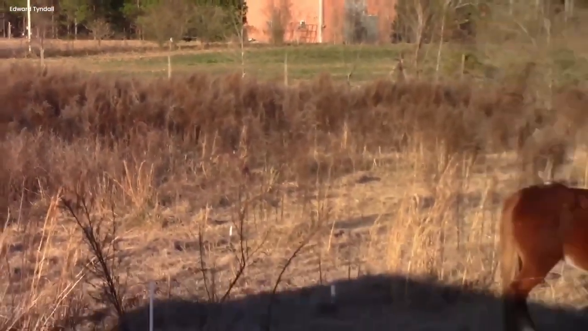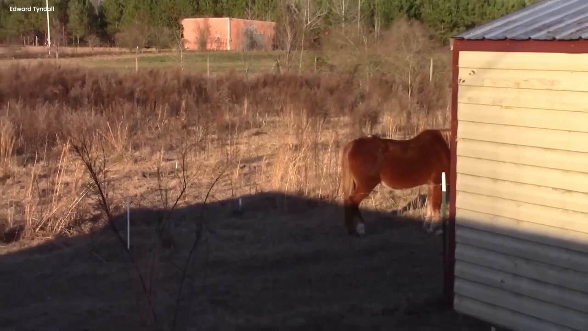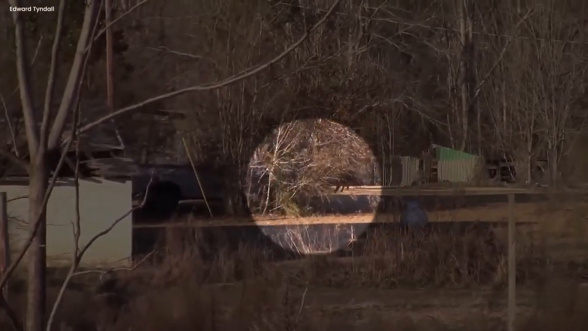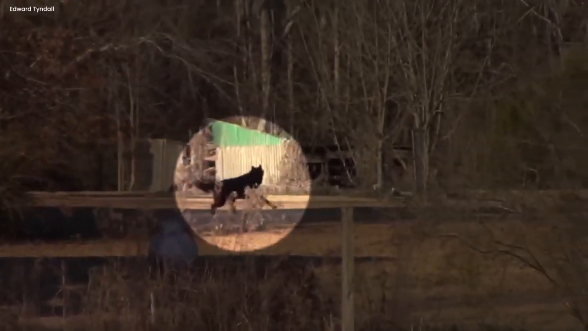Not far from the wolf, a horse grazed peacefully, seemingly unfazed by the enigmatic wolf's presence. Two contrasting creatures, the wolf and the horse, shared a moment in the heart of the forest. The wolf, shrouded in darkness and carrying unspoken questions, left behind an unsolved mystery.